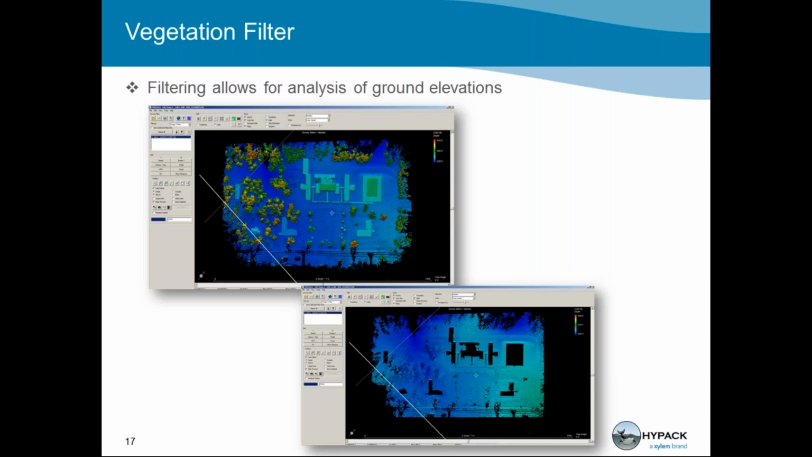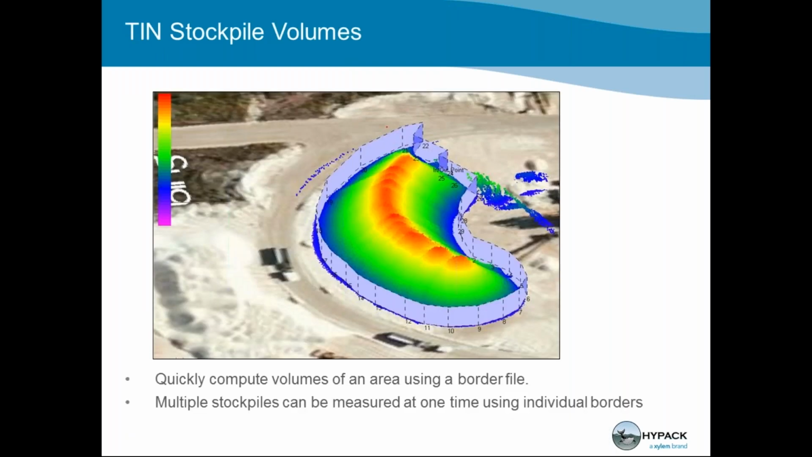Here's an example of the vegetation filter deployed on a data set. As you can see in the top left corner, this data set had vegetation of varying heights as well as buildings. We use a vegetation filter to filter those out. The folks in this study were investigating some soil irregularities. And on the bottom right corner, you see that the buildings and trees were successfully filtered out.